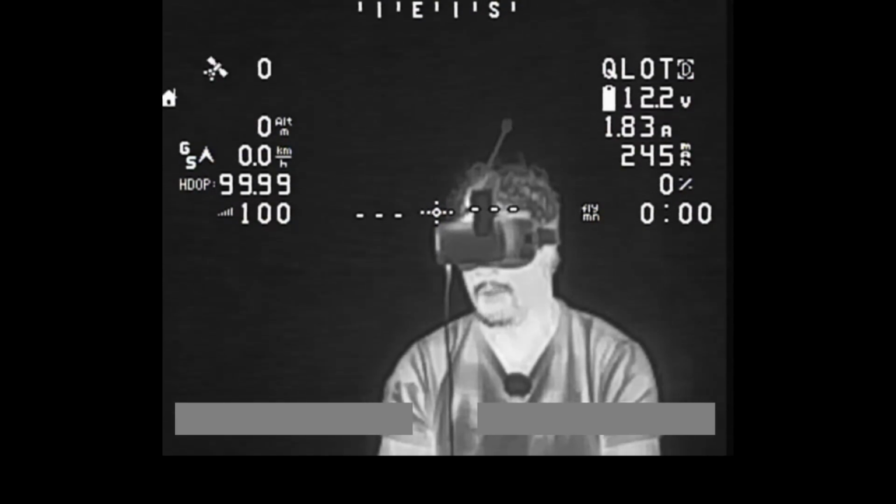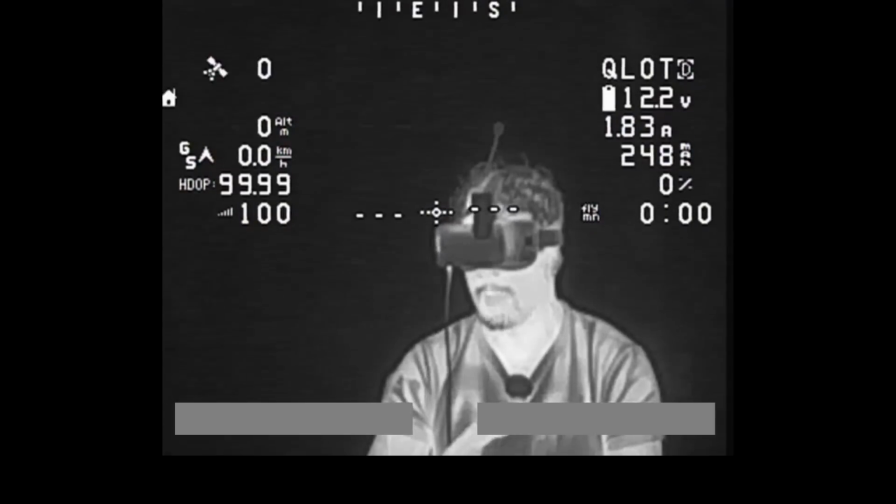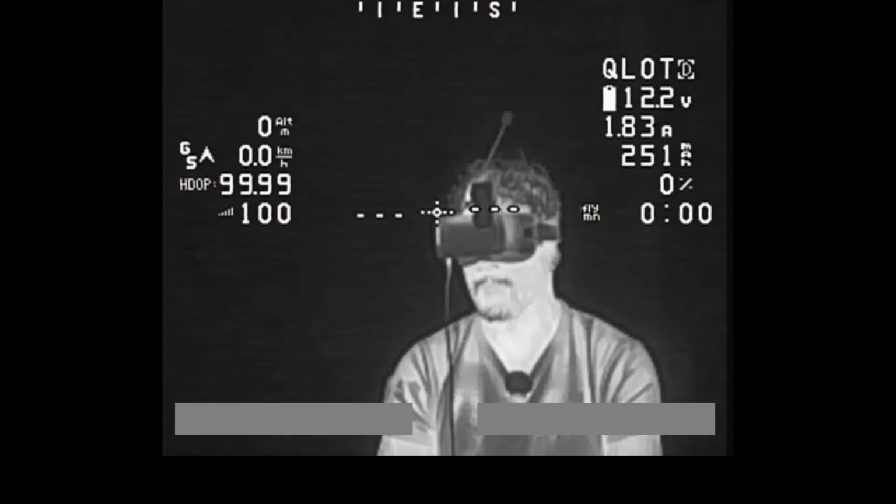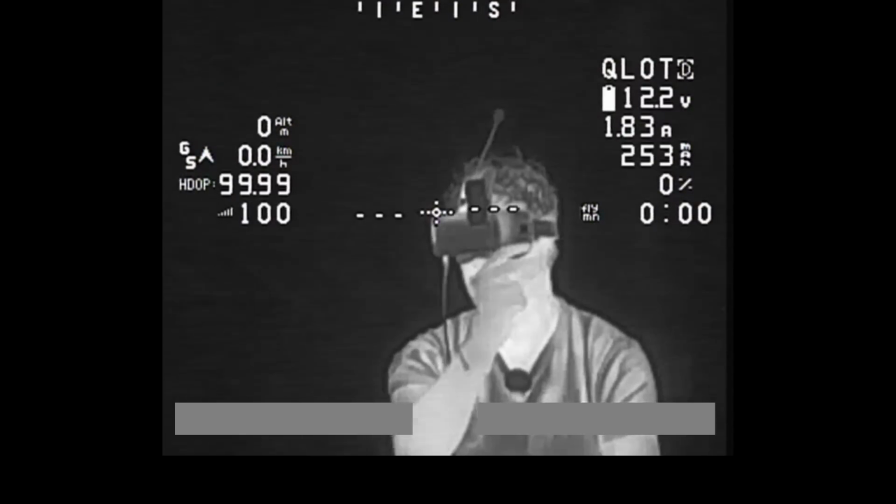But I think the thing to do now is wait for it to get dark, and then we'll take the aircraft out for a flight, get it up in the air, and then we'll have another look at all of those color modes and see what they're like in a bit more of a real world situation. I'm not going to make you wait for it to get dark though. We'll just do a jump screen. Let's go.